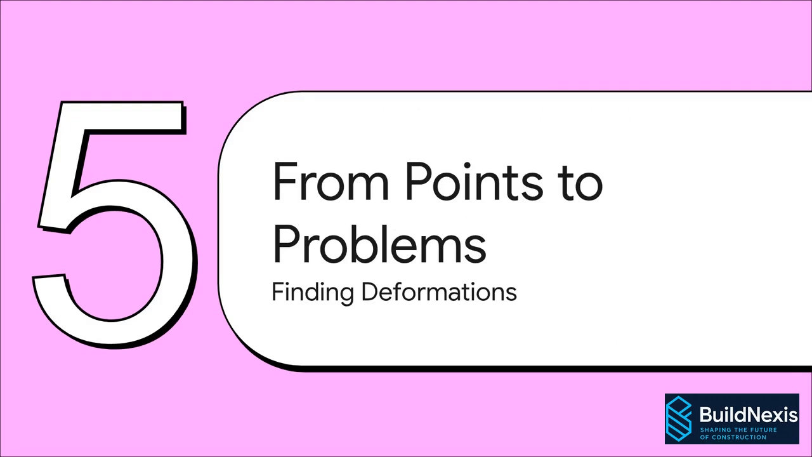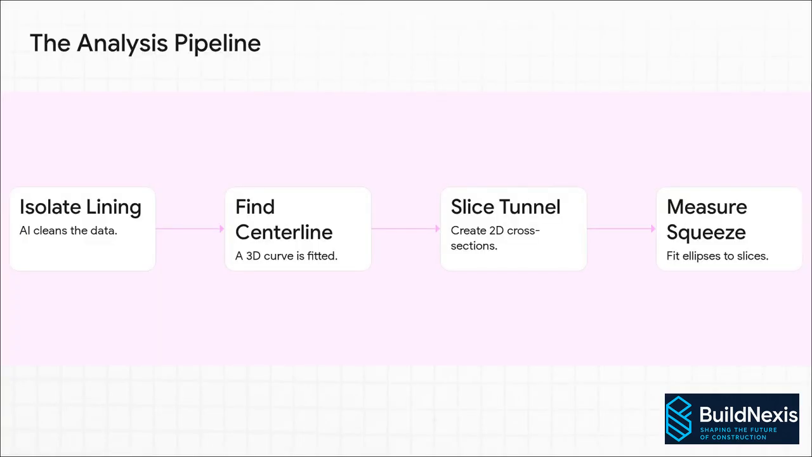Okay, so we've got our clean, perfect model of the tunnel. Now what? How do we actually turn all these points into actionable information about potential problems? Well, it's a pretty clever four-step process. First, as we saw, the AI isolates the lining. Next, the software mathematically finds the tunnel's true center line. Then, and this is cool, it digitally slices that 3D model into thousands of 2D cross-sections, kind of like slicing a loaf of bread. And finally, it fits a perfect ellipse to each one of those slices to measure exactly how much it's been squeezed out of shape.